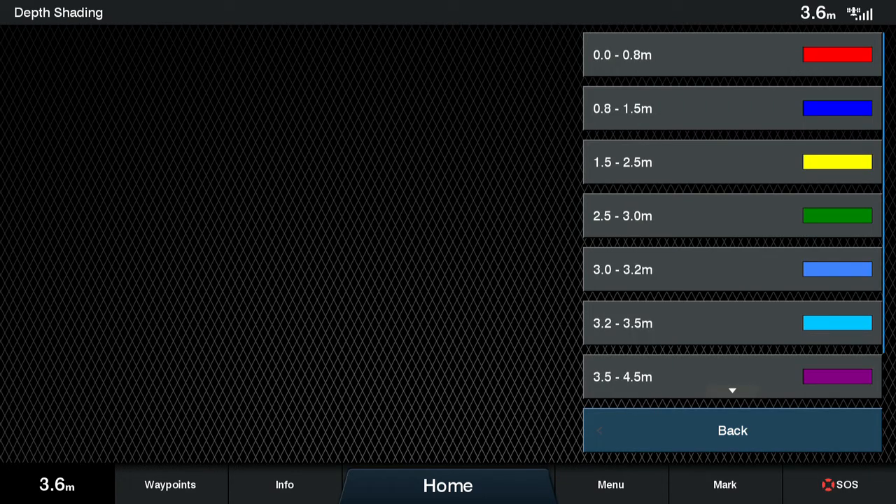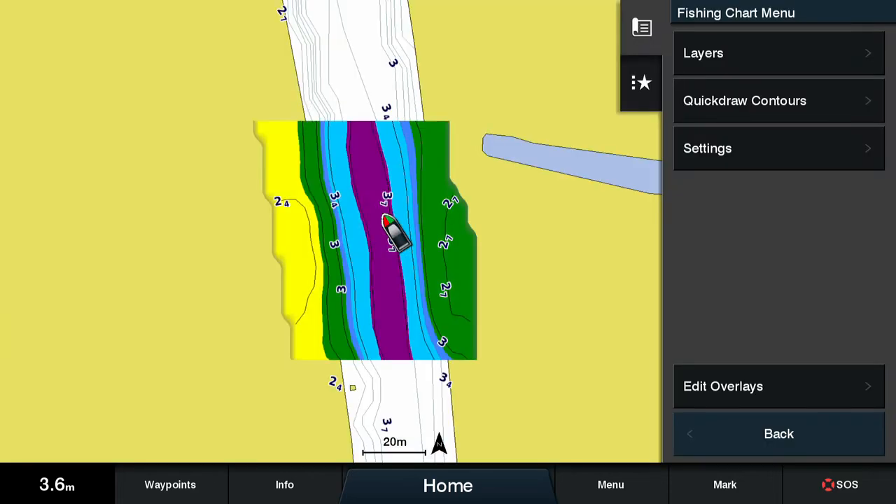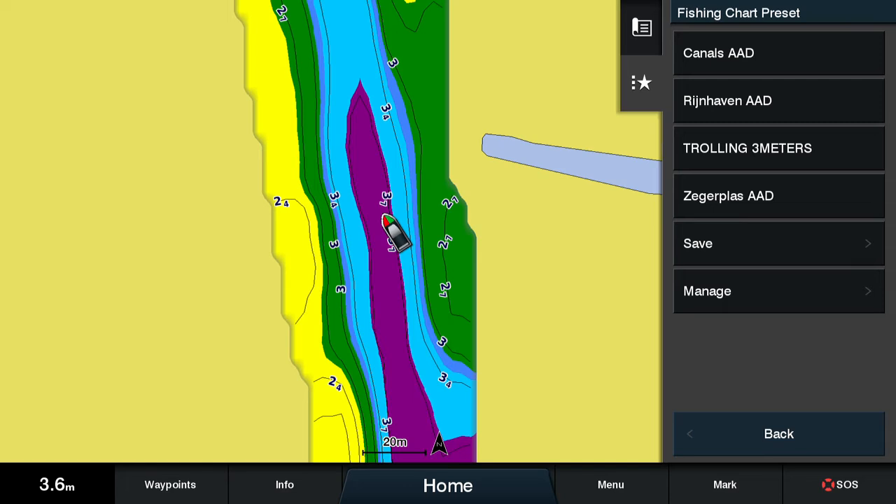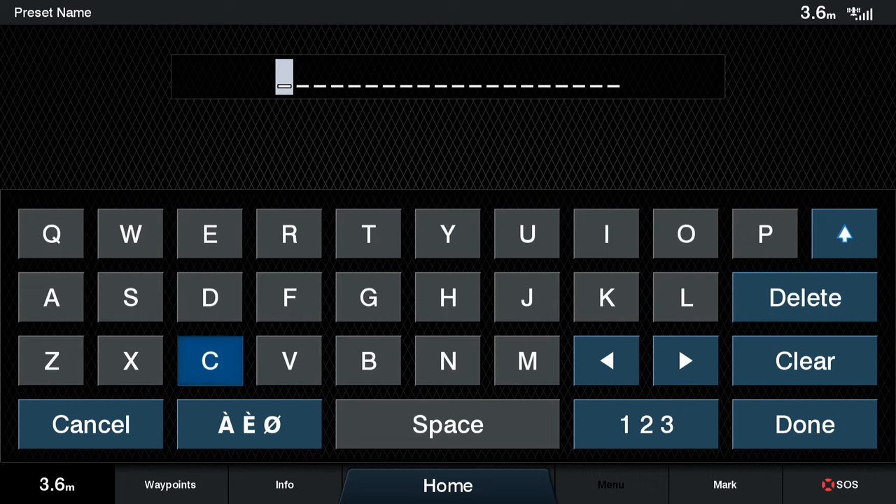Yeah, that's it. At this time we have all the depth ranges set up, so we can go back to the map and control. We can see we clearly have more colors. We can clearly see where the slopes are, where the shelves are, and where the interesting spots to be fishing are. Same as before, we create a new preset.